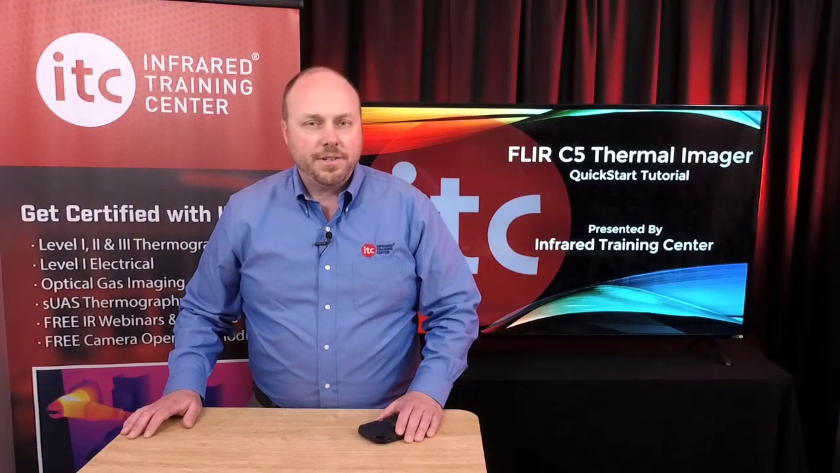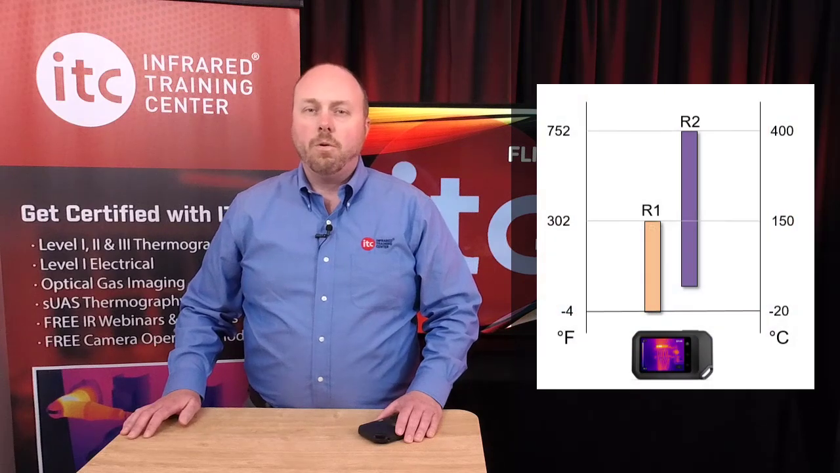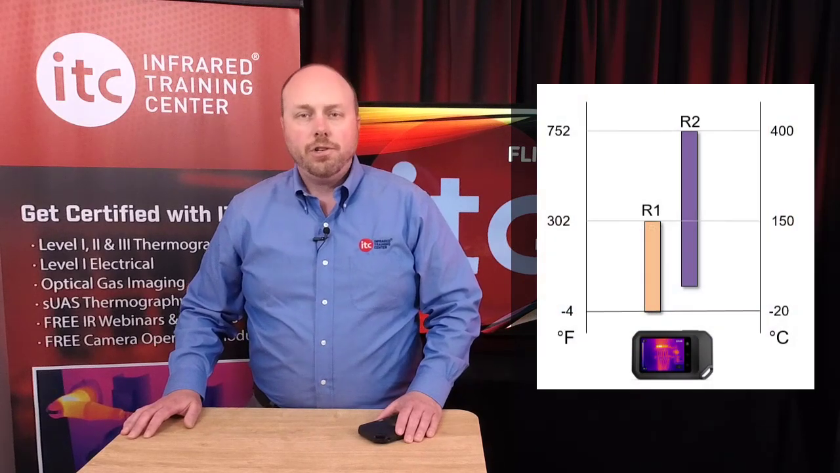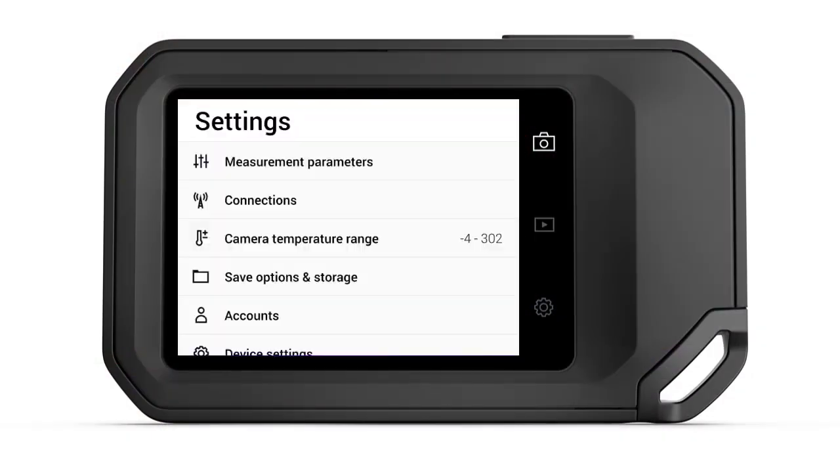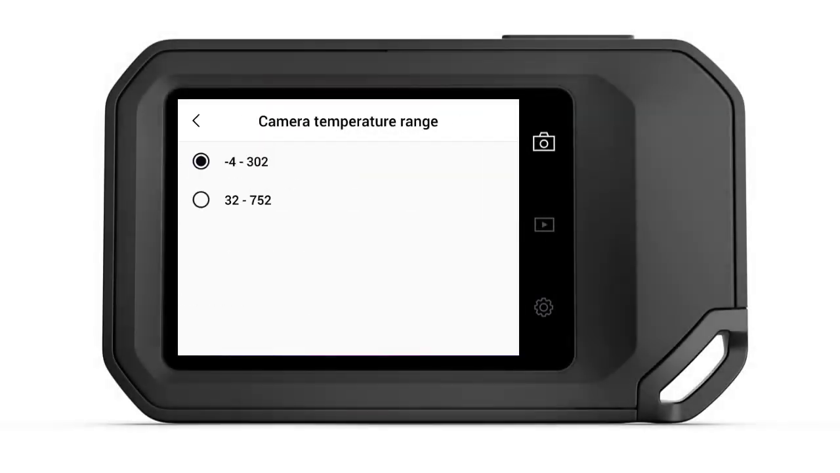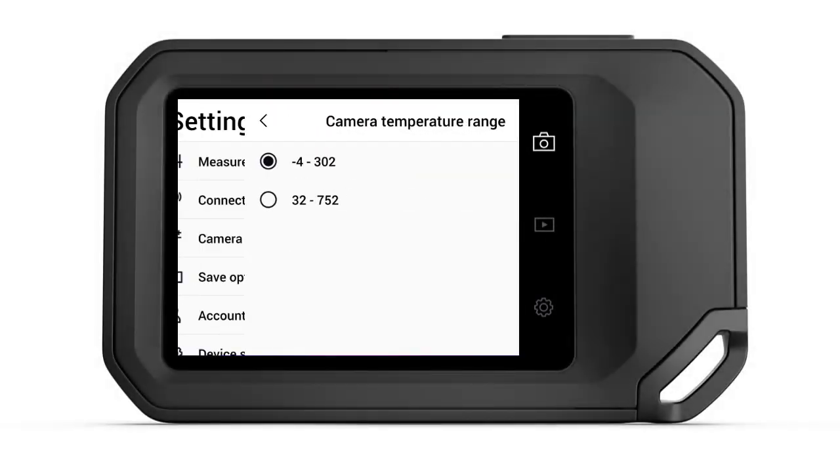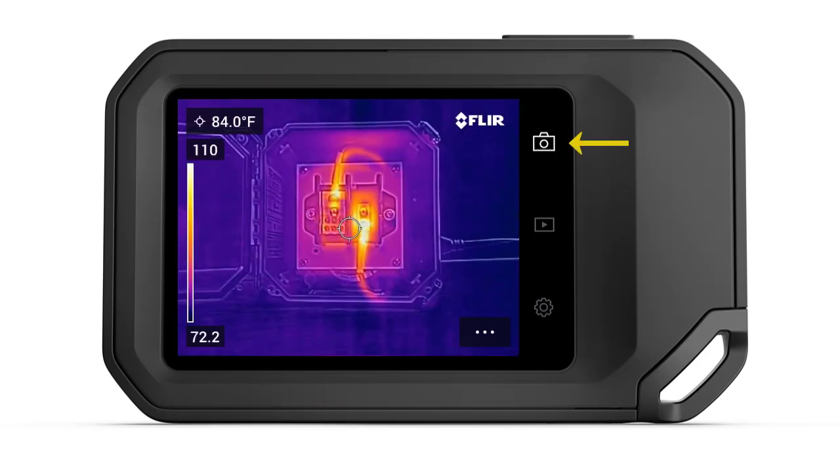The C5 series thermal imager comes with two different temperature ranges. Range 1 from -4 to 302, and range 2 from 32 to 752 degrees. To change the range, go to the settings and select Camera Temperature Range. Pick the desired range and simply back out to the main settings menu. Tapping the camera icon to the right of the display again will return you to live imaging mode.